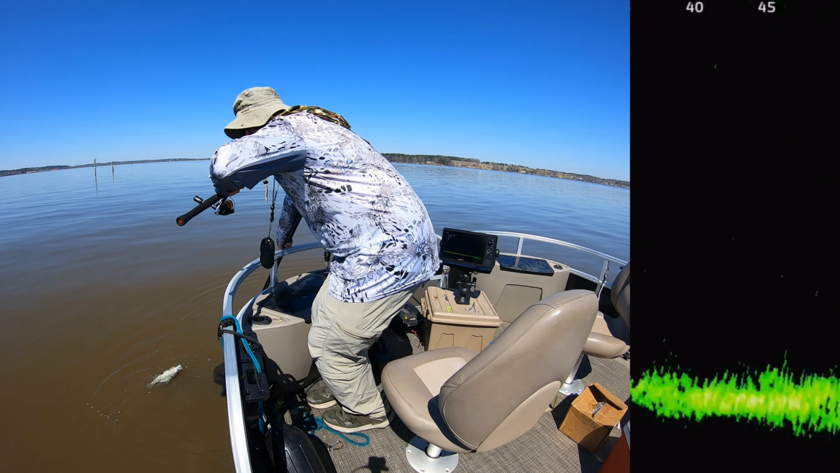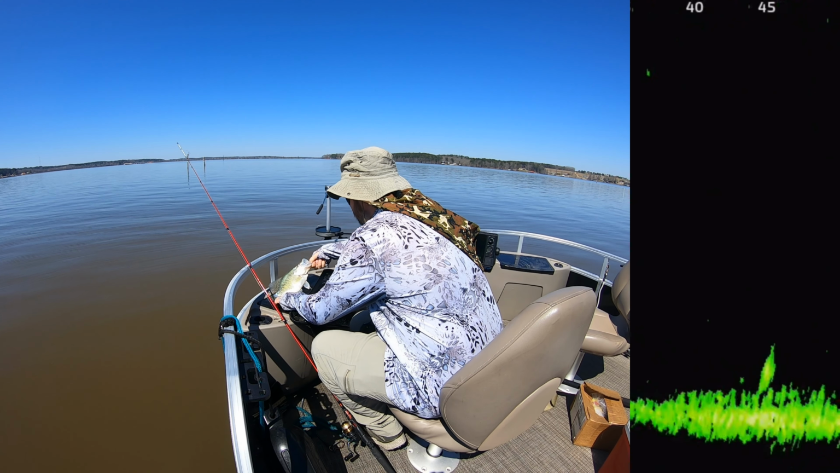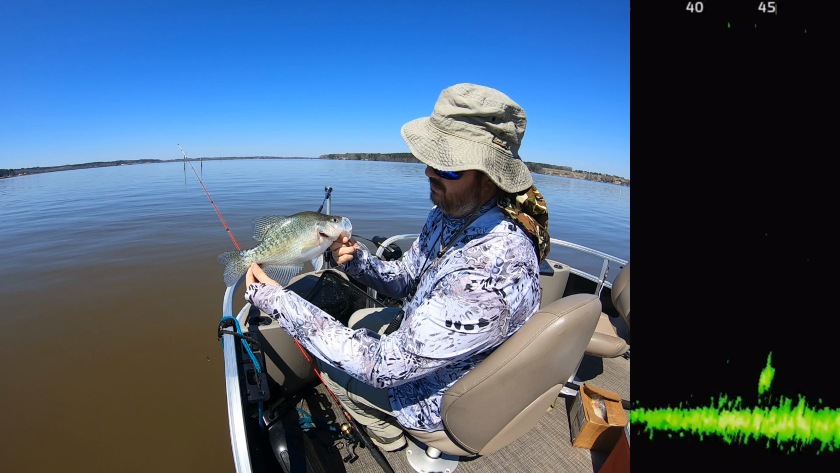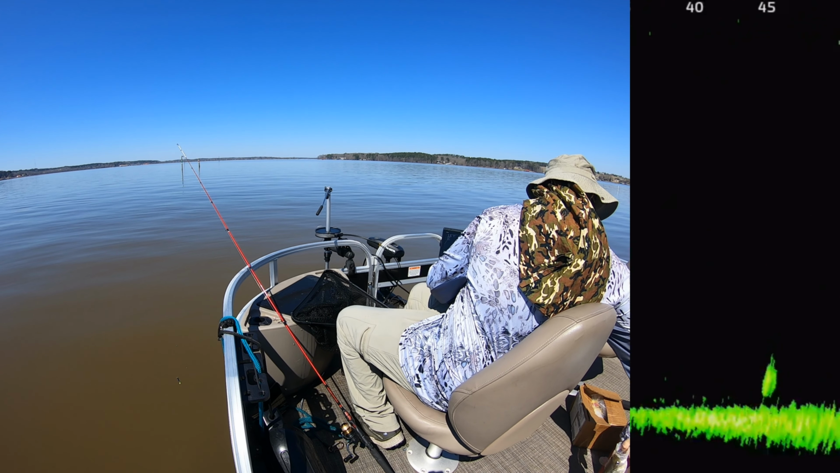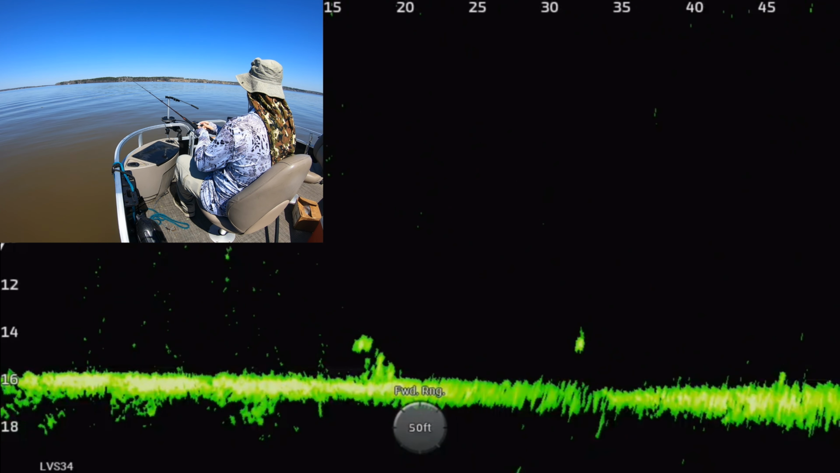Now, in 2 or 3 weeks, they're all going to be shallow, most of them, and so that's where you'll find them. But this early spring, you can sit out here on the edge of the channels in the deeper water. 14-inch crappie. Another 14-incher. Look at that joker. This is probably the most big fish that I've caught in a long time this quickly. I got them all within like an hour. Within an hour, I'd hit that limit of 7 fish.